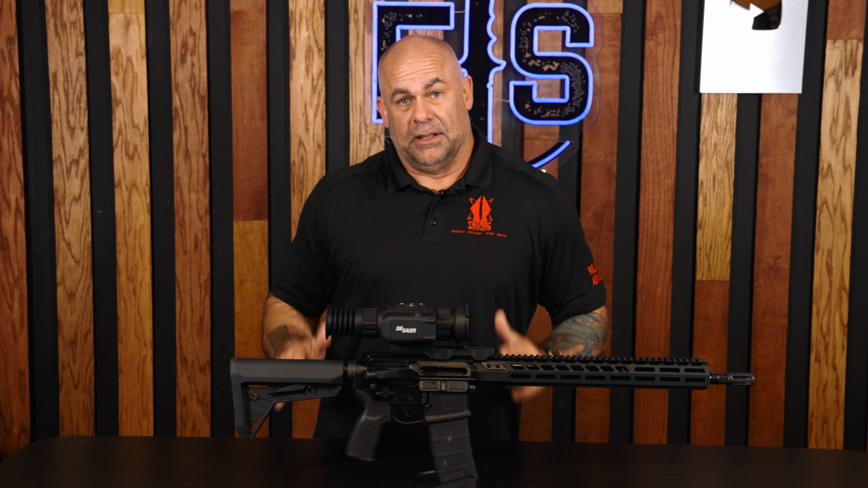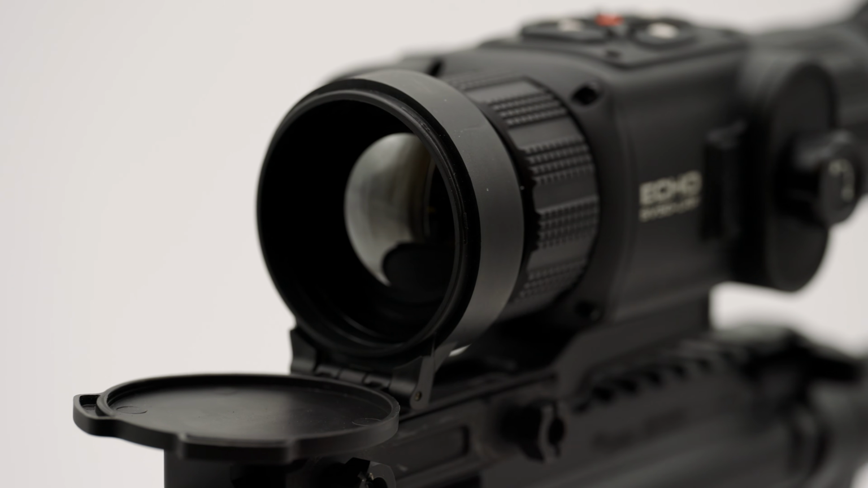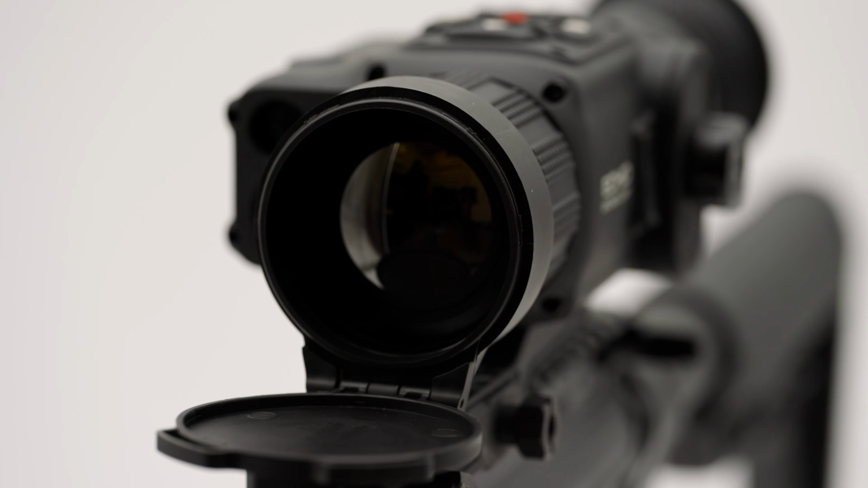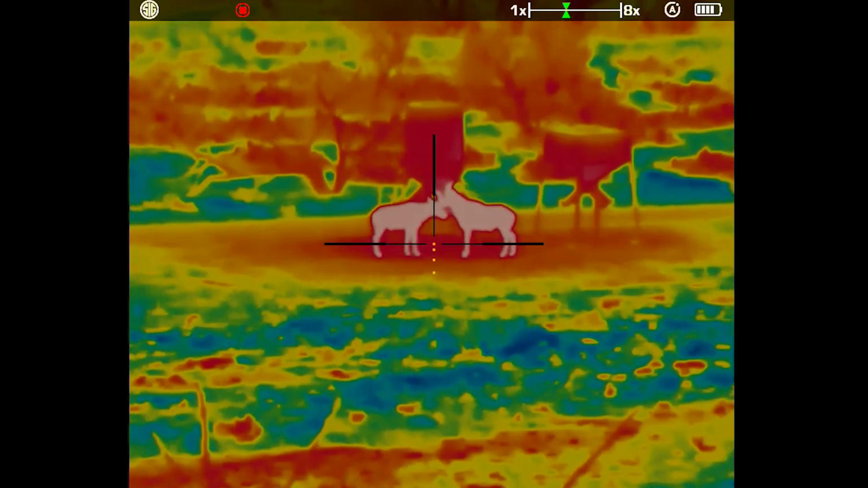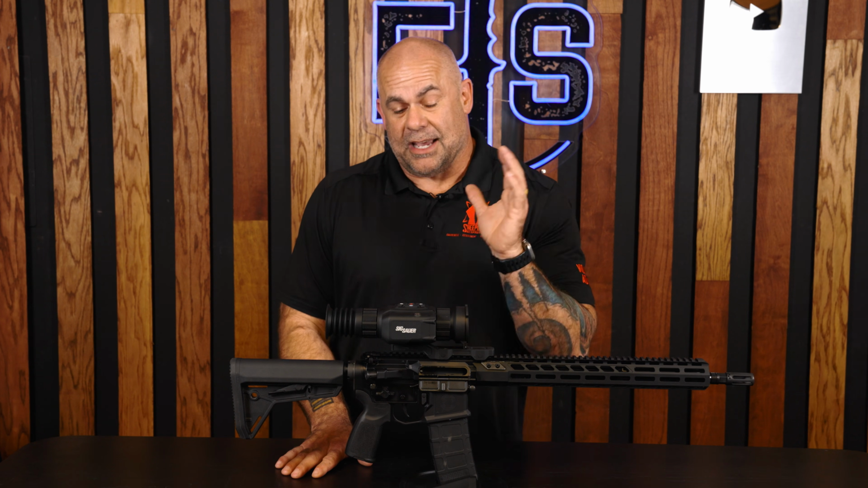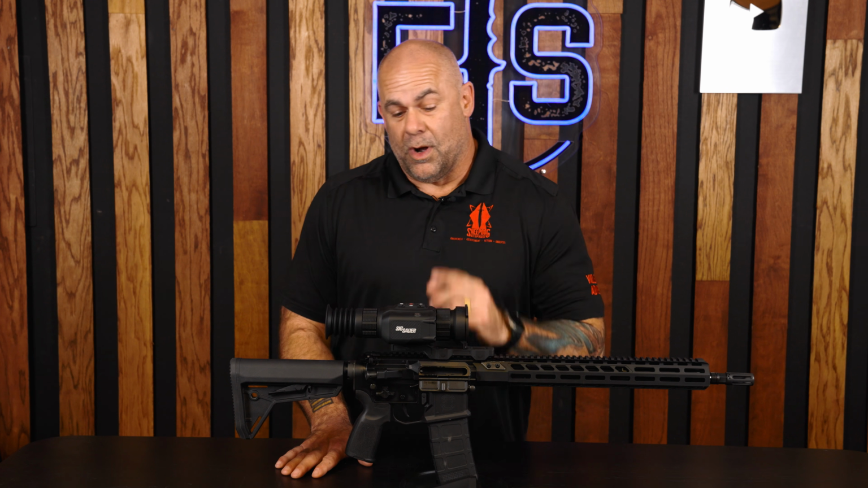Number one off the top of the list, pros, excellent thermal resolution. With this 50mm lens, it is a fantastic sight to look through. Everything is very clear in this thing. It's very clear resolution at the price point and the size, 50mm, can't beat it. The refresh rate on this thing is 50 Hertz. So the refresh rate is smooth. It's not choppy when you look through it. It's got an awesome, awesome look to it when you look. Very clear resolution. Number one, top of the heap.